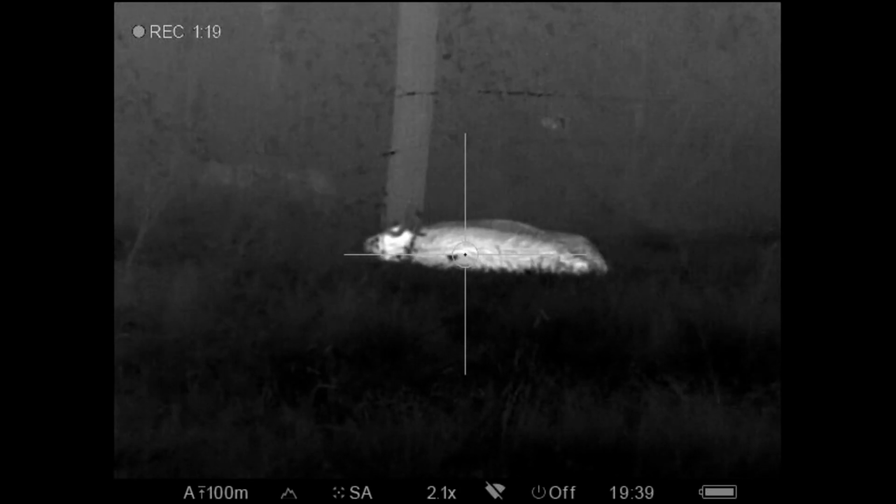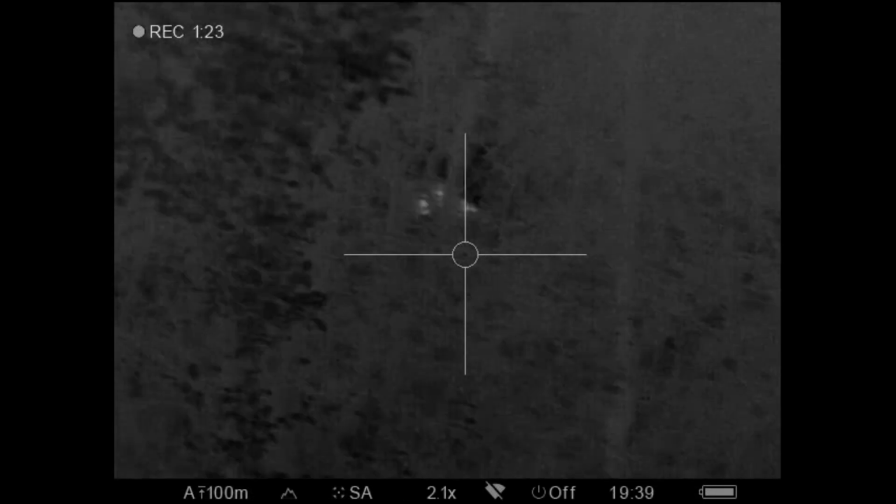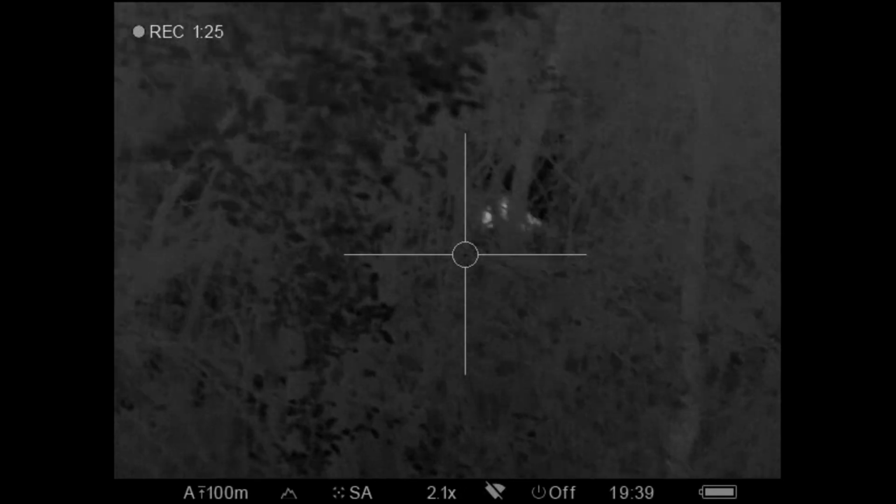All in all, the 115 grain Fusion did all right. It just doesn't kill quite as quickly as some of the others.